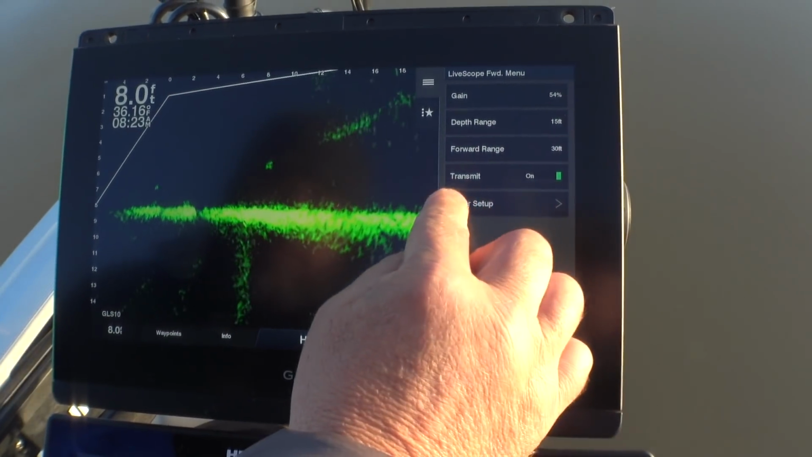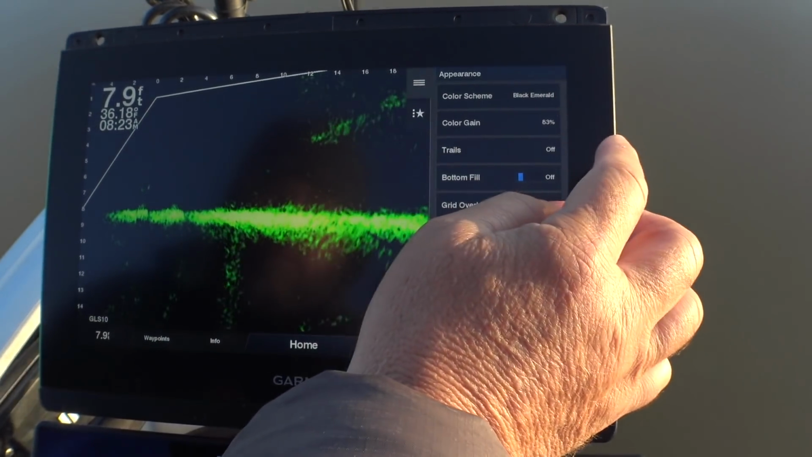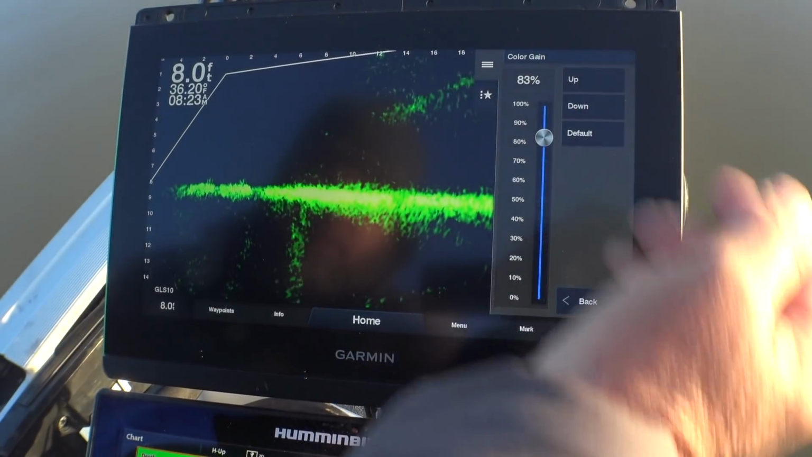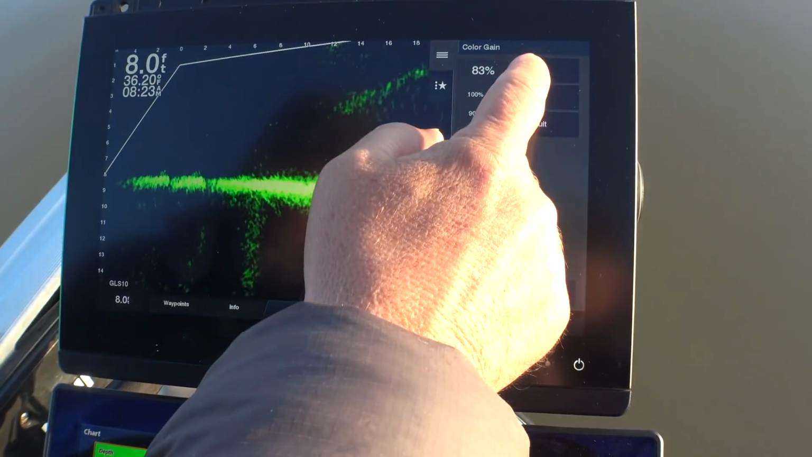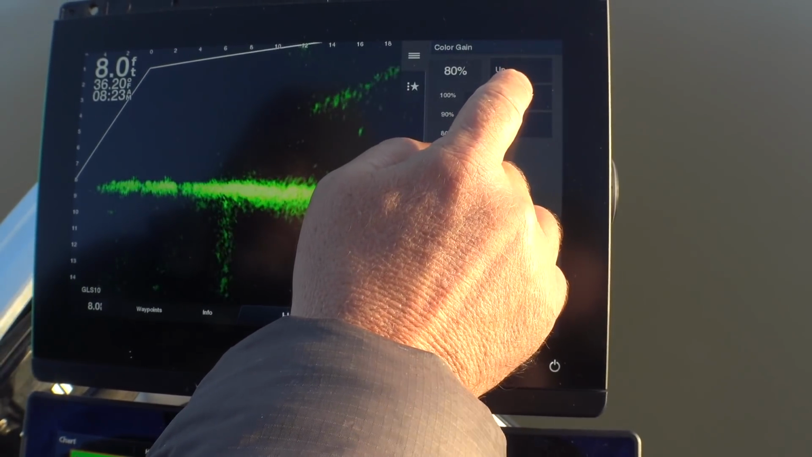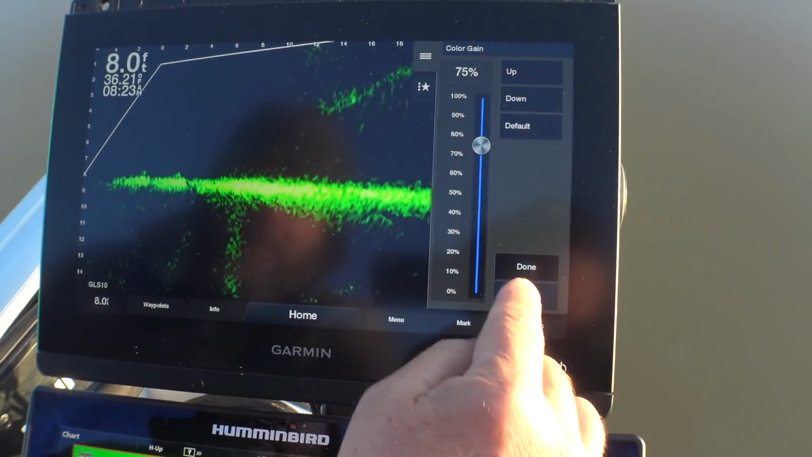Alright, we want to get into the color gain. I run my color gain anywhere in that neighborhood, maybe a little less than this, maybe around 75%. Okay. Just depends on how bright things are. All right. Just mess with it a little bit. I'm going to bump it down to 75. Okay. There.